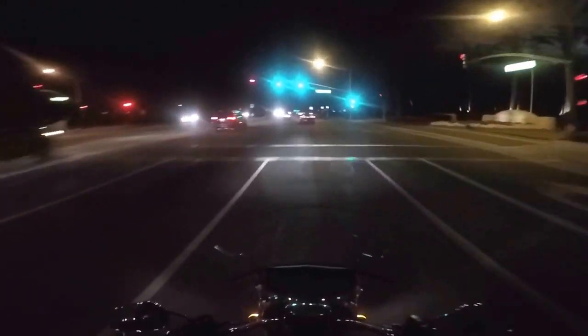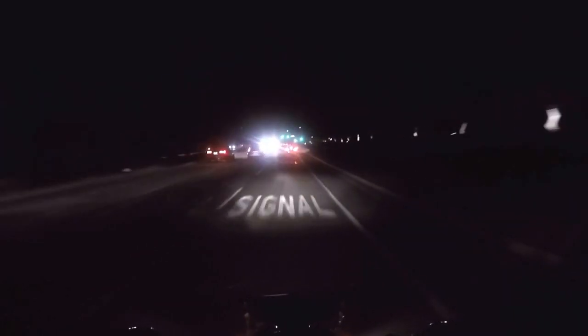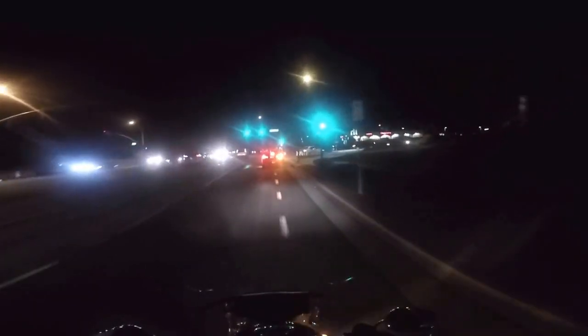You can see enough of the road out in front of you. Glaring oncoming traffic, the light isn't too bright. It's your typical halogen technology. It's been around, I think, since about the 80s that I can remember.